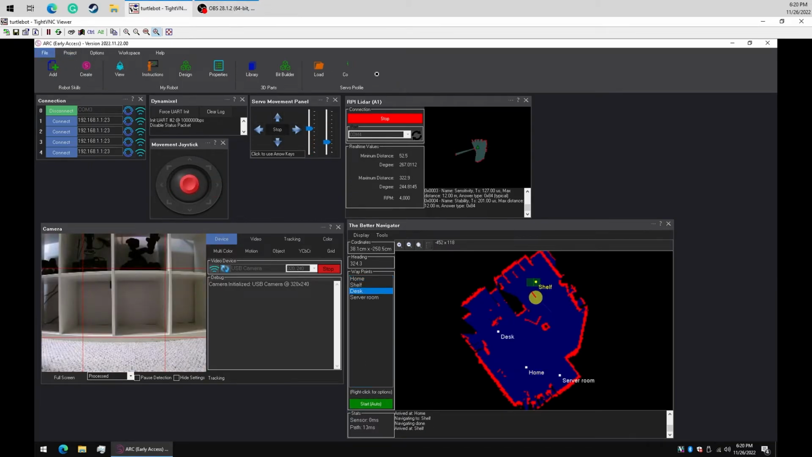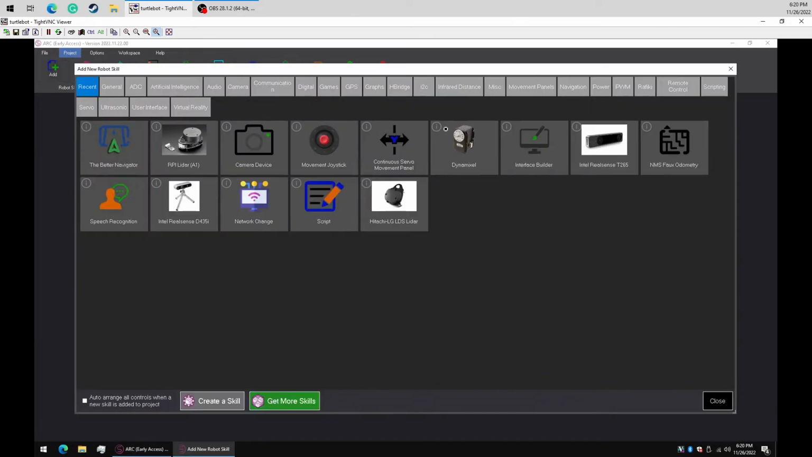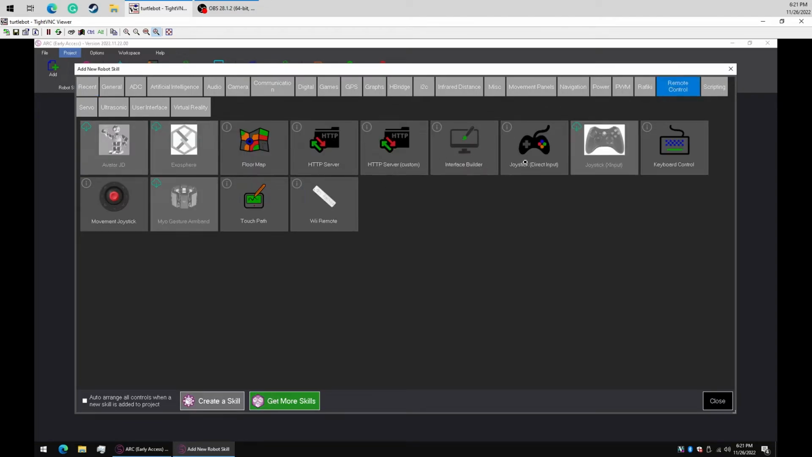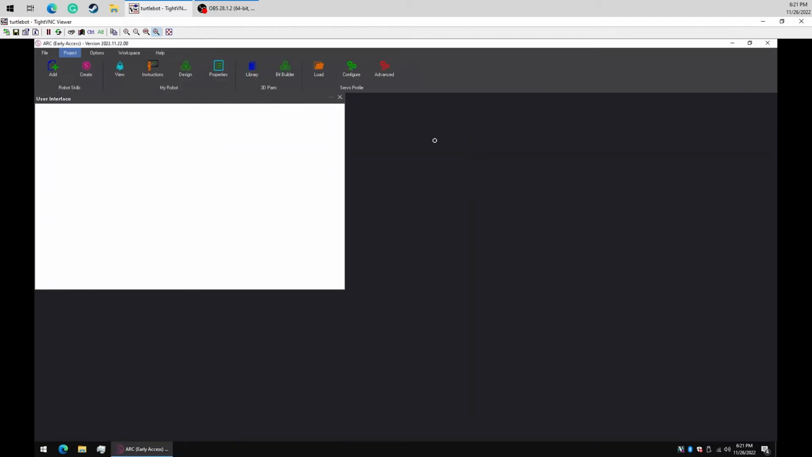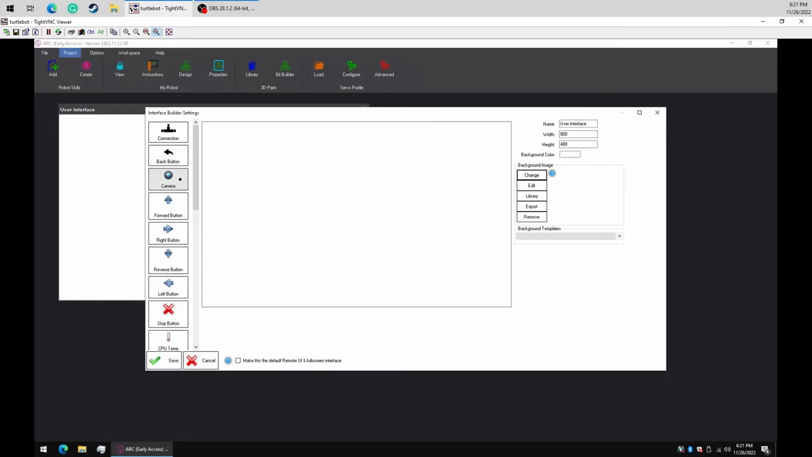And what we'll do for fun is let's go to our second workspace here, and we're going to add an interface. Under Remote Control, Interface Builder, and now under this interface, we're going to add the camera.